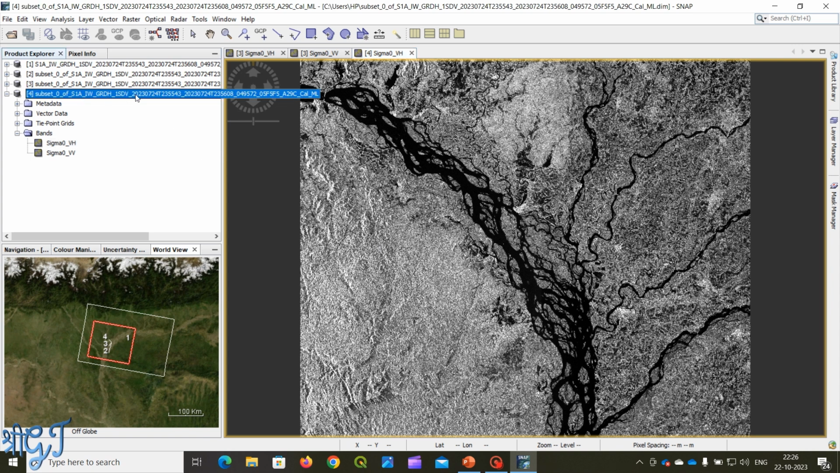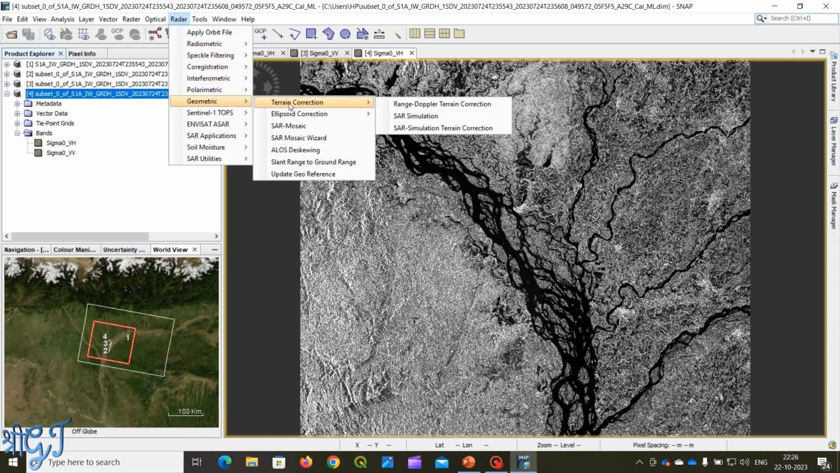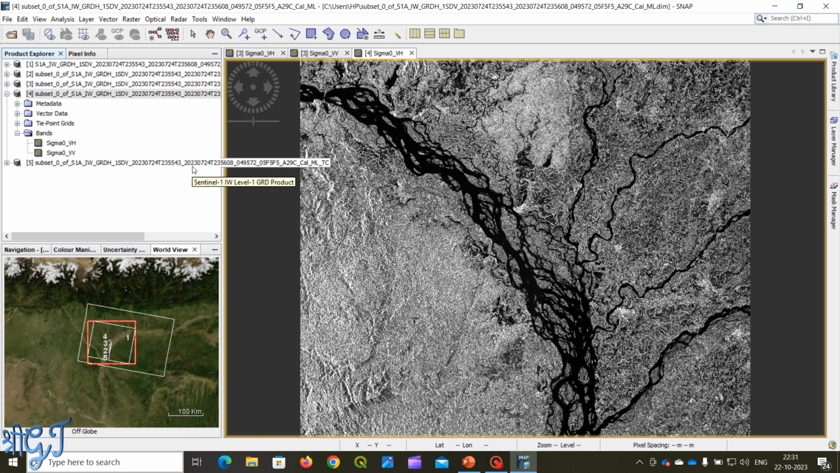So select the fourth image, go to Radar, Geometric Calibration, Terrain Correction, Range Doppler Terrain Correction. Click geometric calibration and perform it with some initial parameters. Any types of deformation of shape are corrected with reference to the digital elevation model. Here SRTM 3 second digital elevation model is automatically selected. So leave all the parameters as they are and click Run.